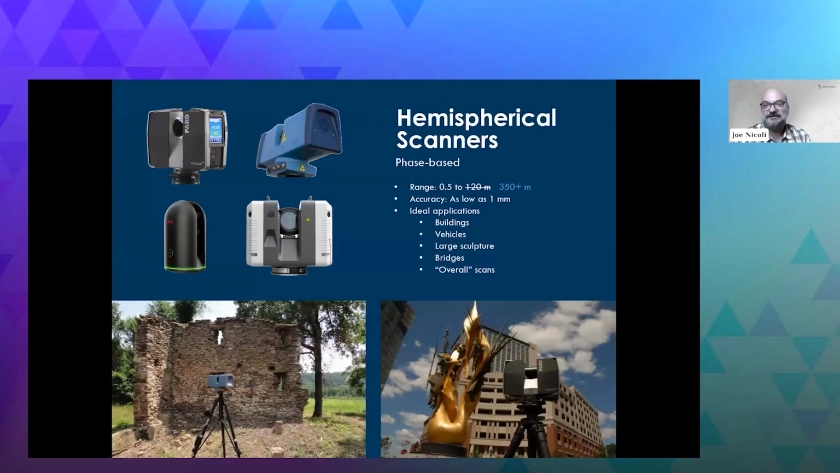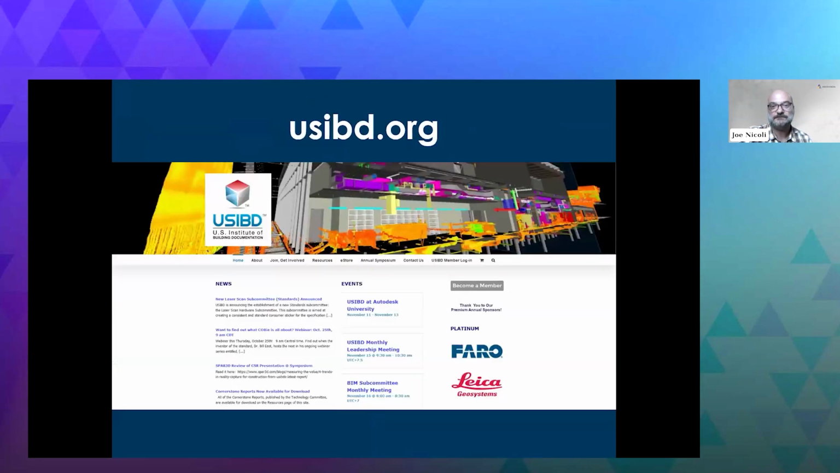All right, hemispherical scanners. So this is mostly what we're talking about when we're talking about doing this for AEC. They get everything from 50 centimeters away up to 350 meters, which is the biggest one we have. There are scanners that go out to 1 kilometer. And you're getting everything from, like I had said in the talk, a single room house up to whole city blocks, stadiums, and everything in between.